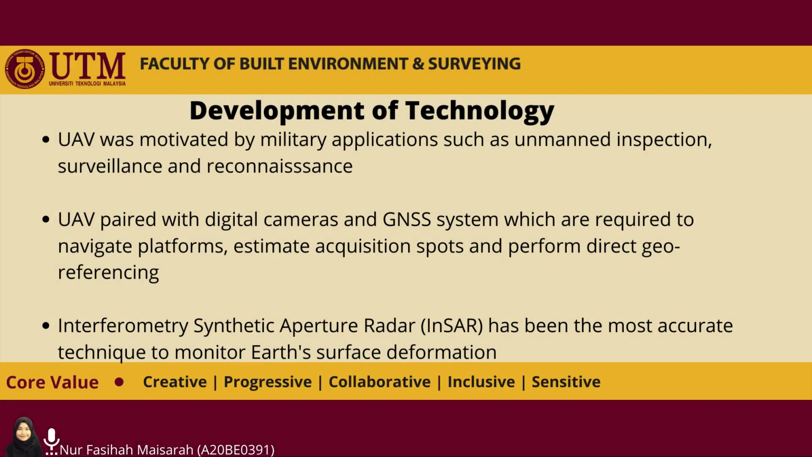For the technology development, UAV was motivated by military applications such as unmanned inspection, surveillance, and also reconnaissance. UAV is also paired with digital cameras and GNSS systems, which are required to navigate platforms, estimate acquisition spots, and also perform direct georeferencing. Interferometric synthetic aperture radar, which is known as INSAR, has been the most accurate technique to monitor Earth's surface deformation until this day.